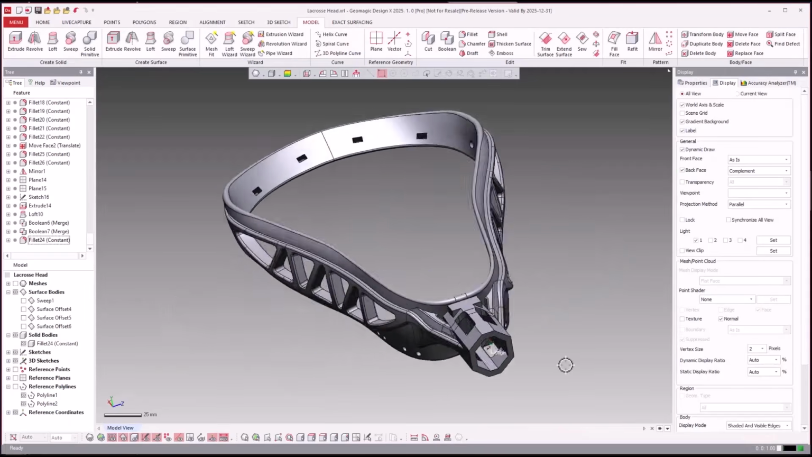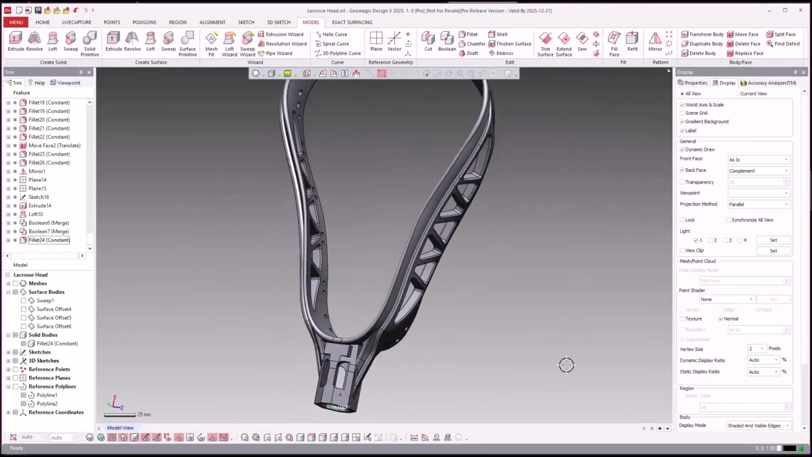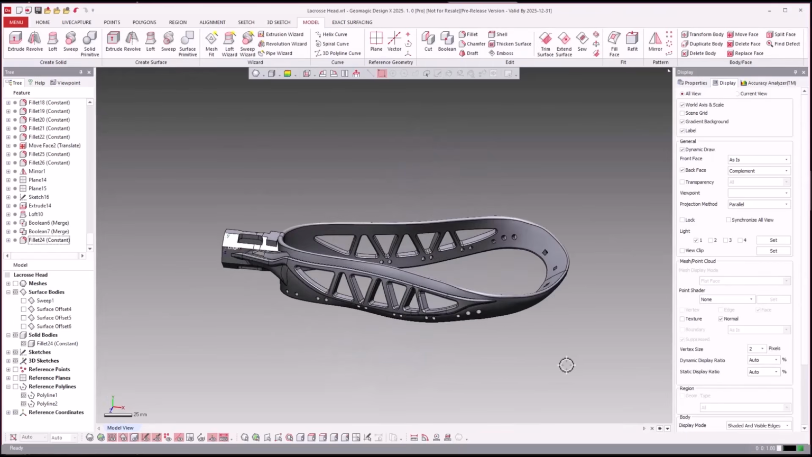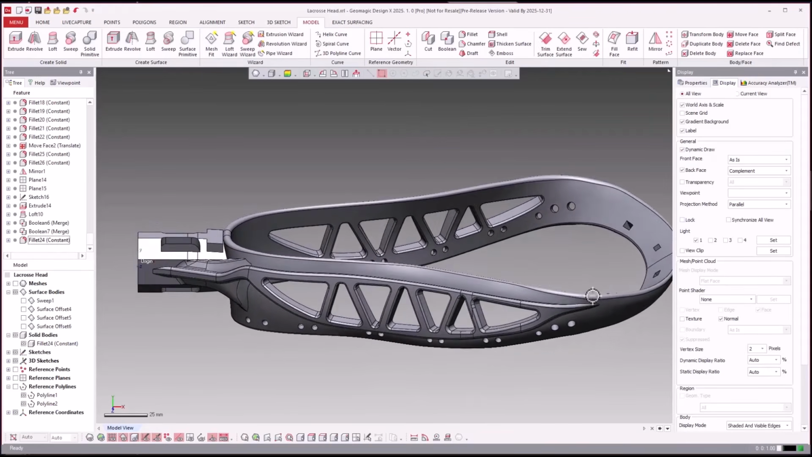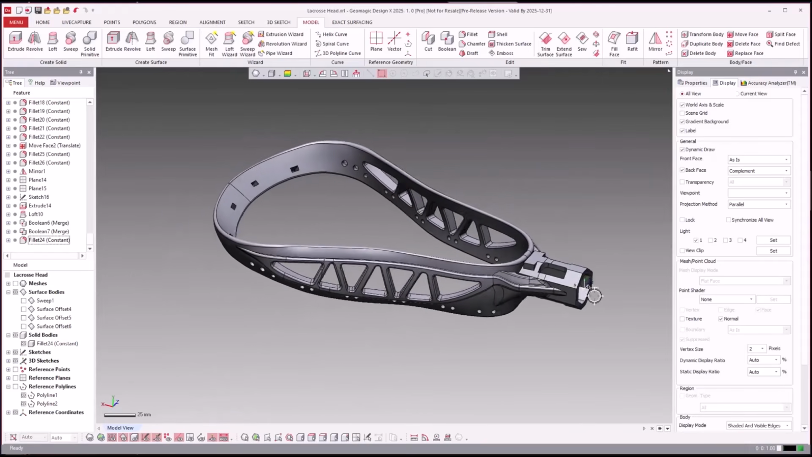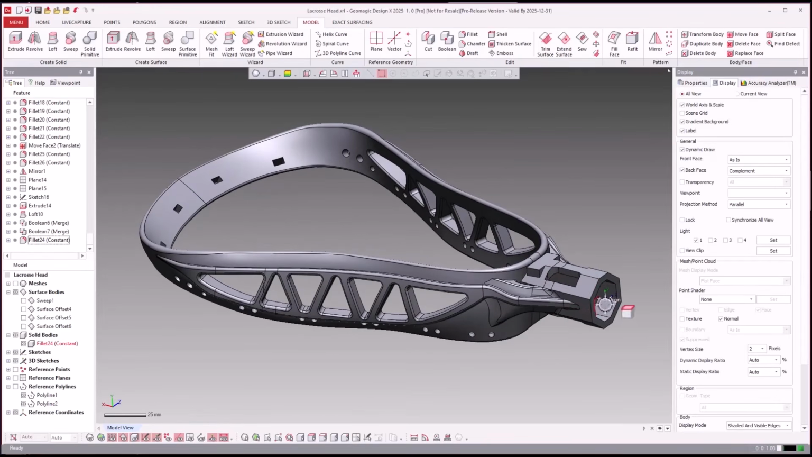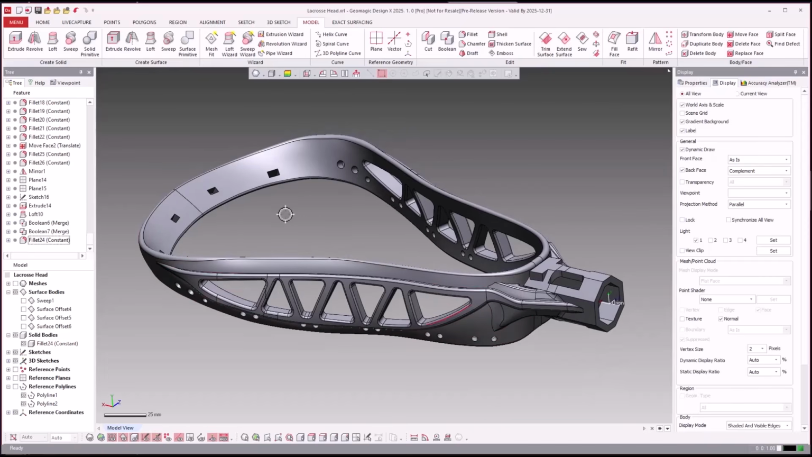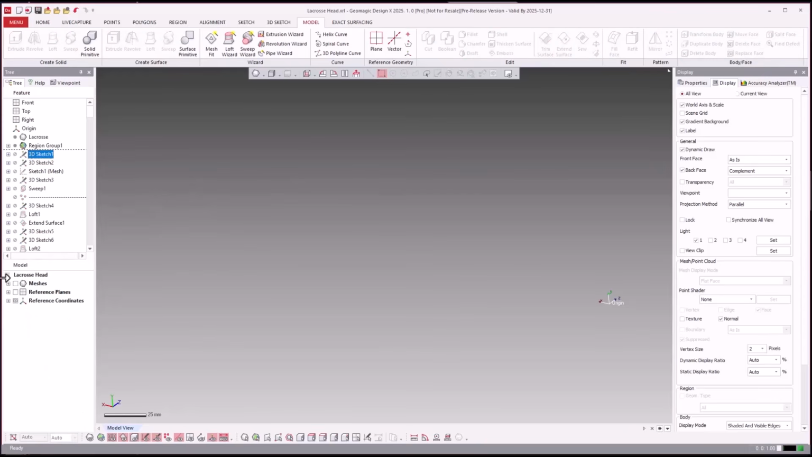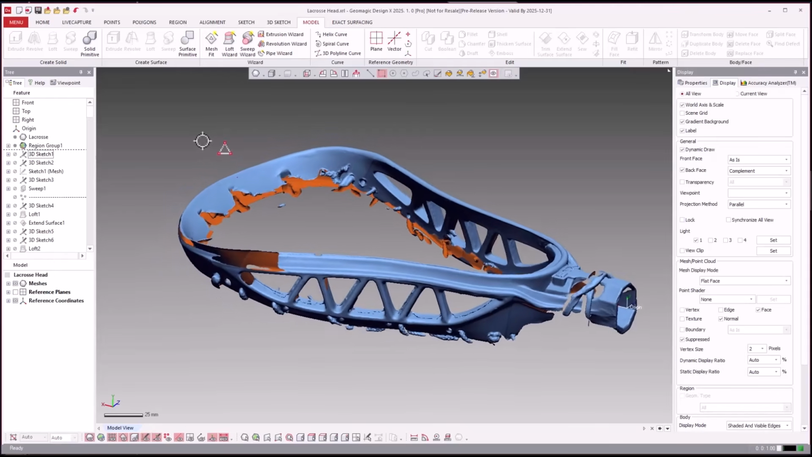So here is the final model of the Lacrosse stick head. As you can see, I like to show the end result first, so you can see in all of its glory what we're going to end up with. And then we'll jump right in. Let me roll back somewhere around here. Turn on the mesh. There's the original scan.